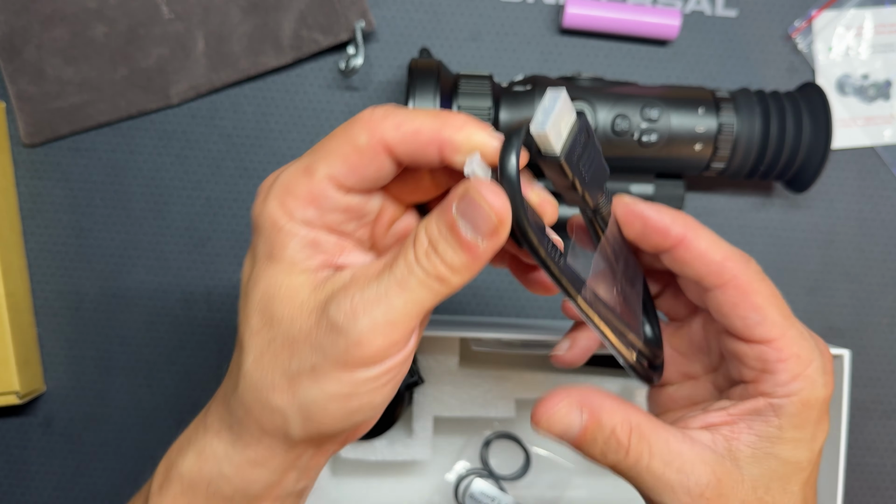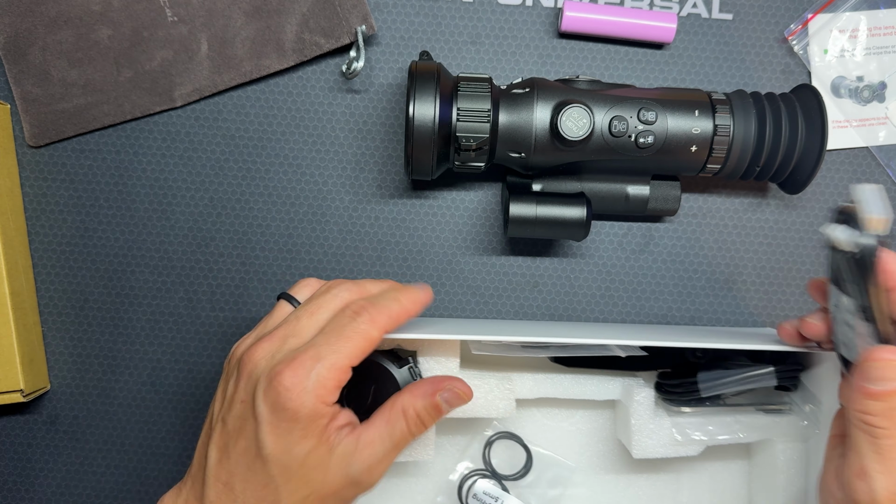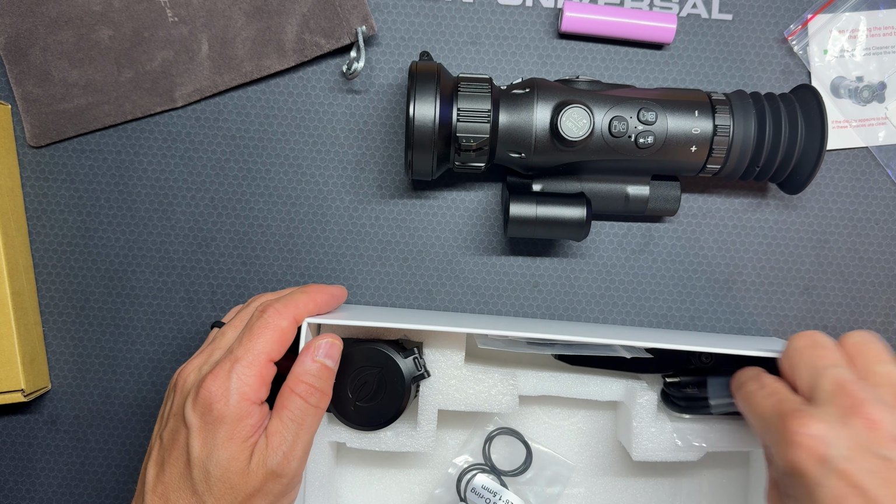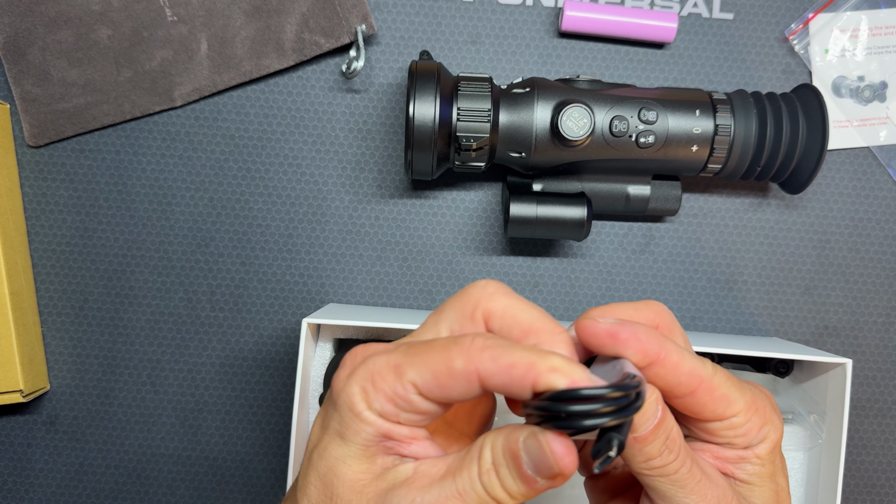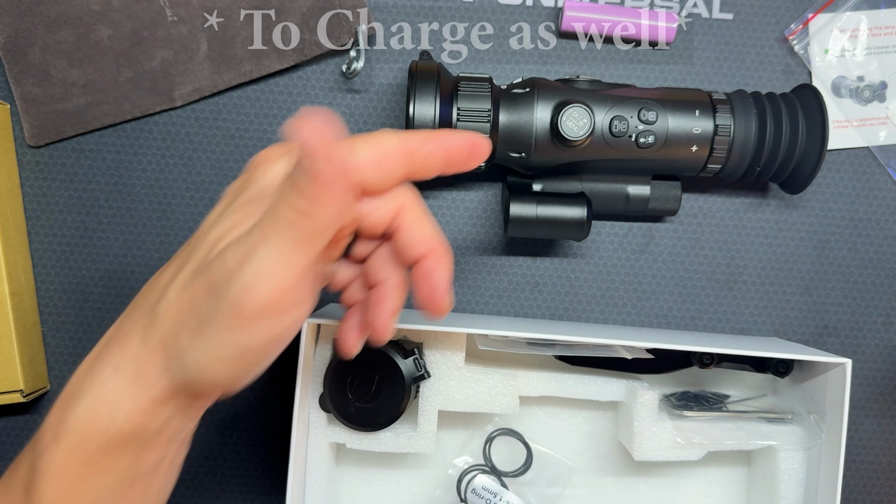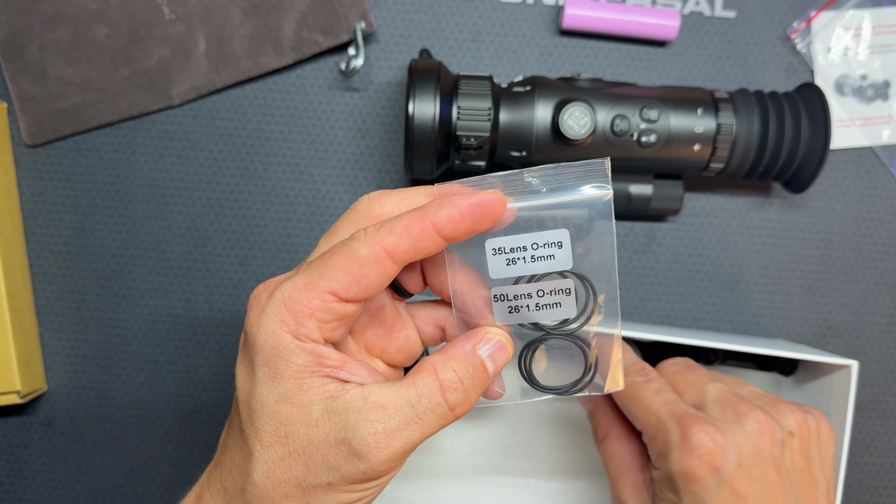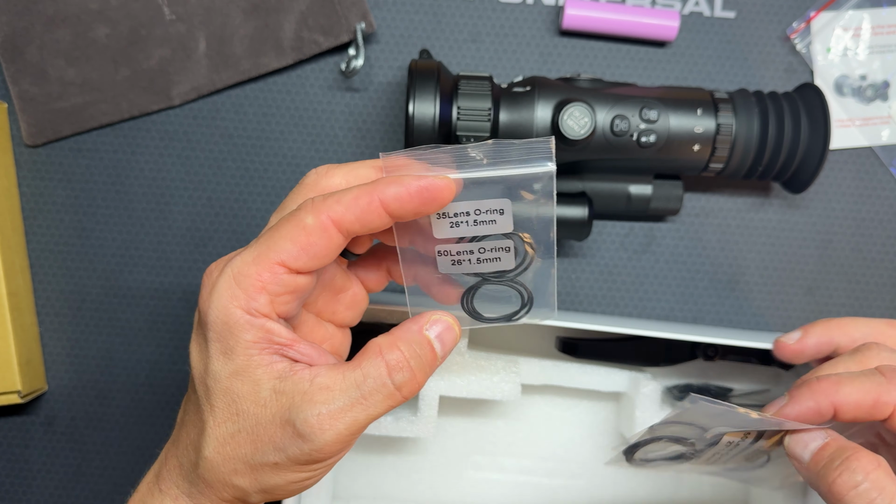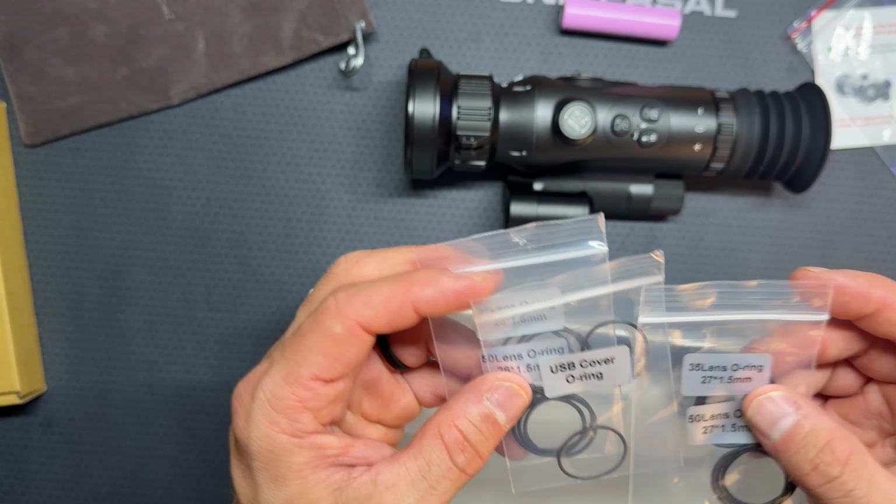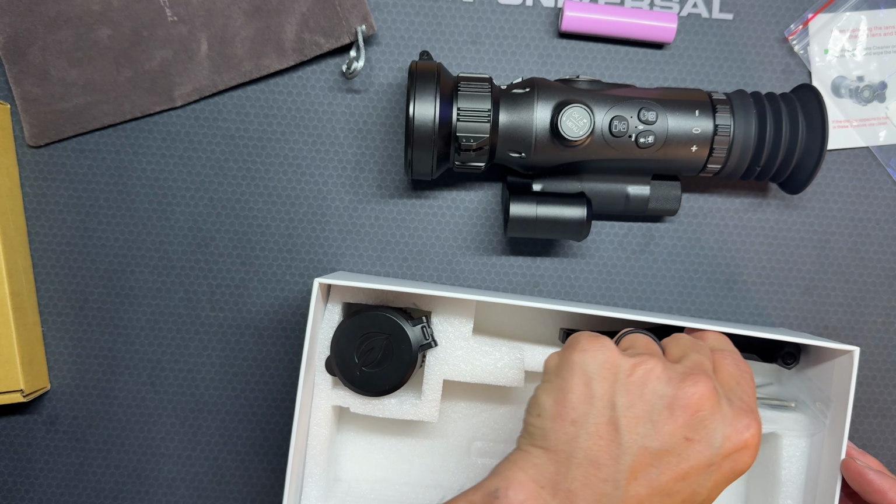Looks like an HDMI cable that you can hook up potentially and view on a separate screen. A USB-C to USB, I'm assuming to pull the video off because this thing does record. A bunch of different O-rings for the lenses, so potentially replacement O-rings since the lens does come off. Got a bunch of those in there.